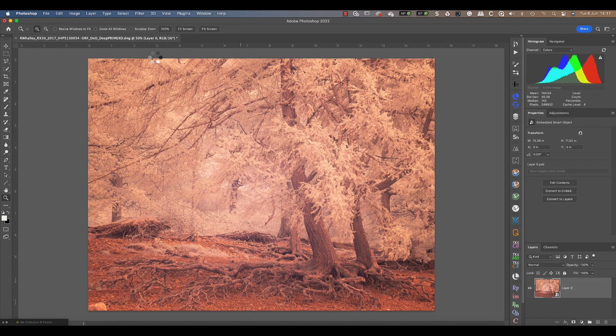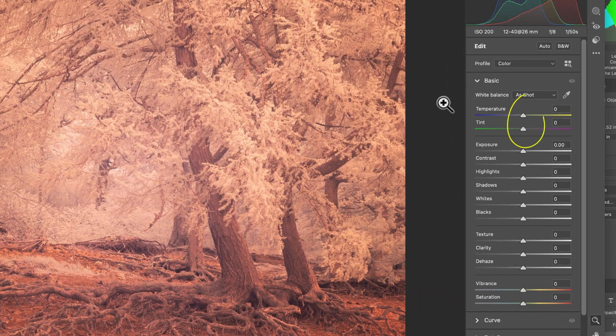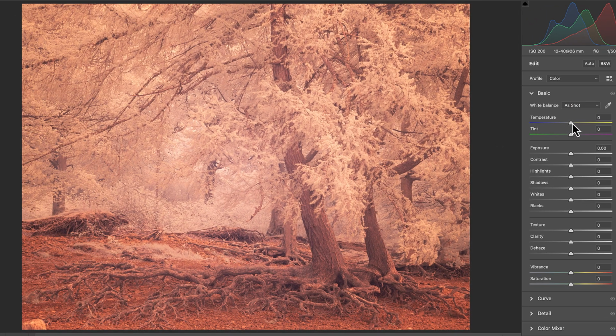When this opens, you can see that the temp and tint sliders are now back to their centered default position. This means that we can drag them to the left to remove the red color cast. The other option, which is even easier, is to click the white balance tool. Now I can click on any area that I want to use to set the white balance.